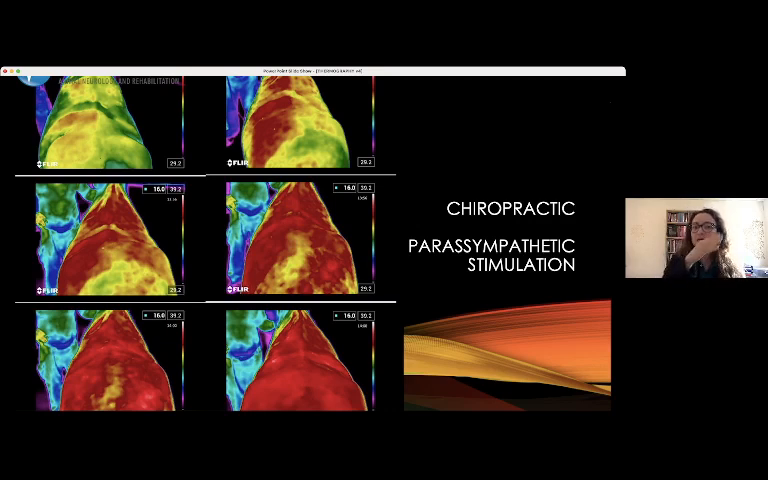The first one, at the upper left, is before the chiropractic adjustments, and the last one is 5 minutes after the end of the chiropractic adjustment. You can see all the parasympathetic stimulation that this technique can produce in the patient, and you can show it to people accompanying you in the treatment. It's very interesting.